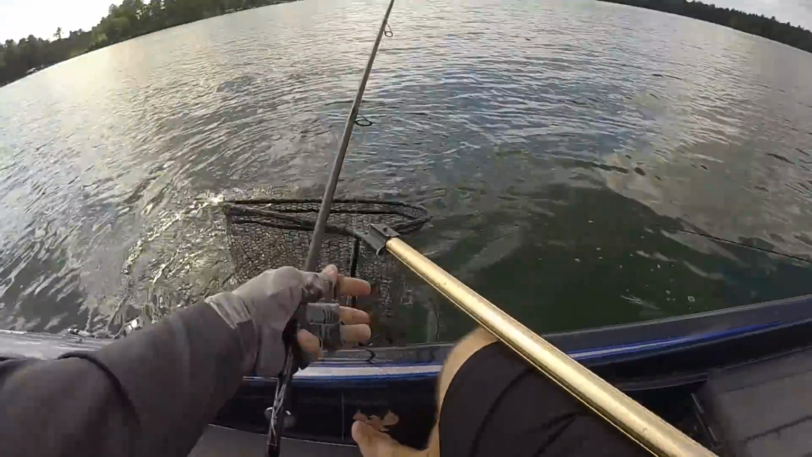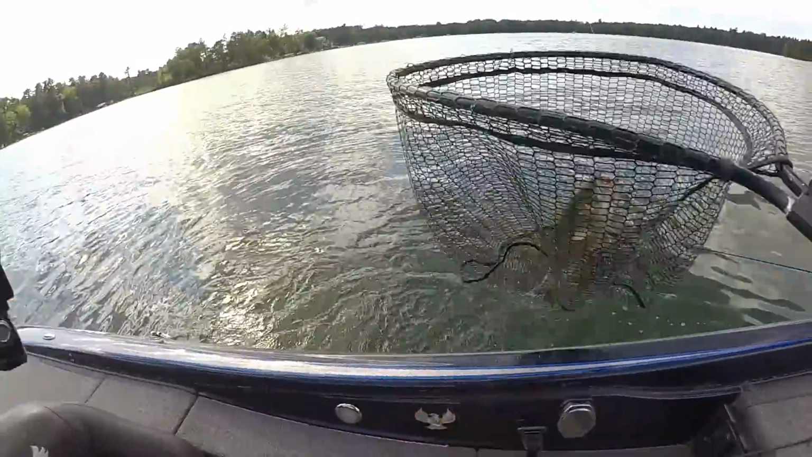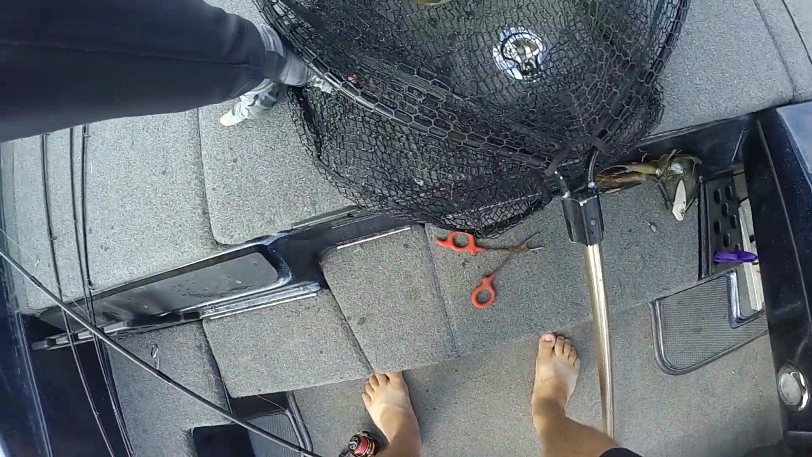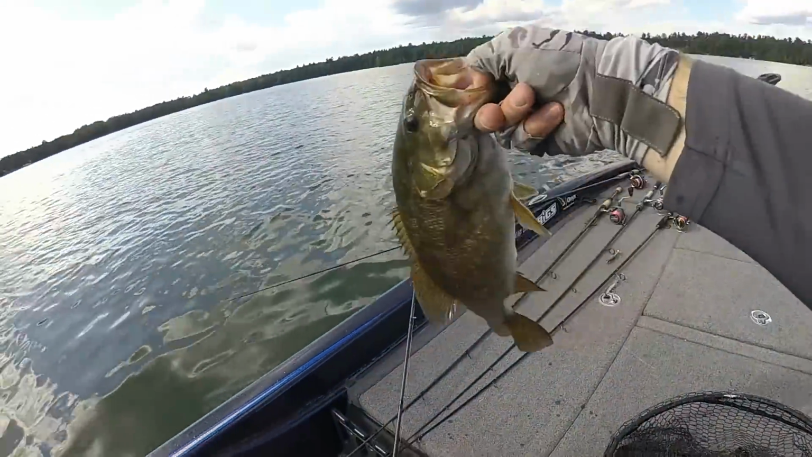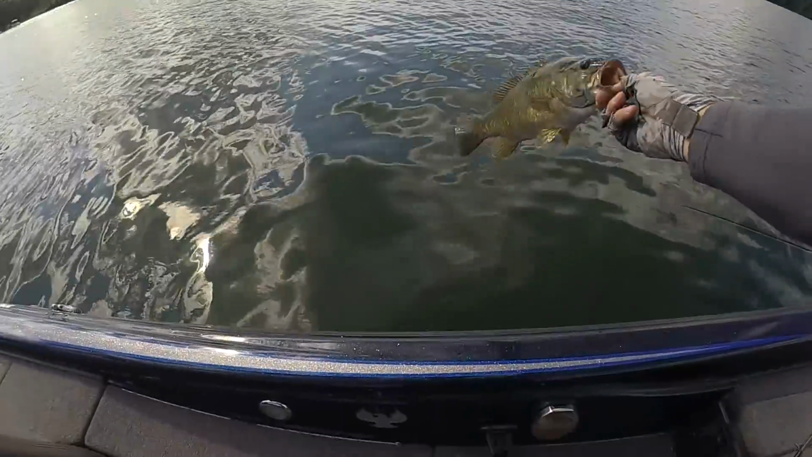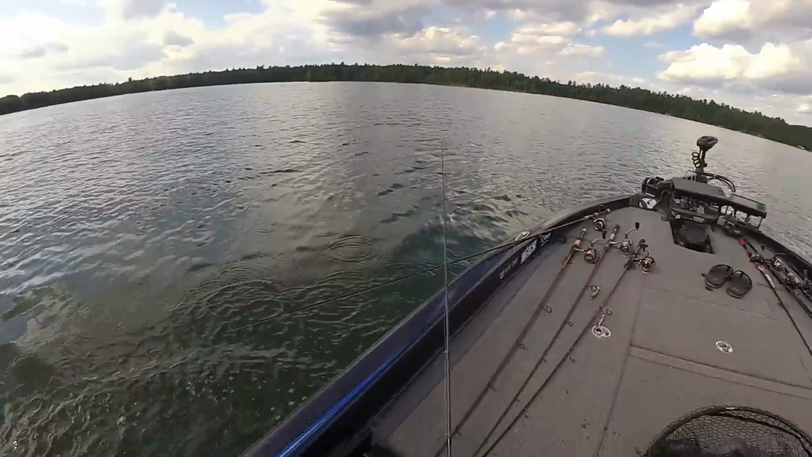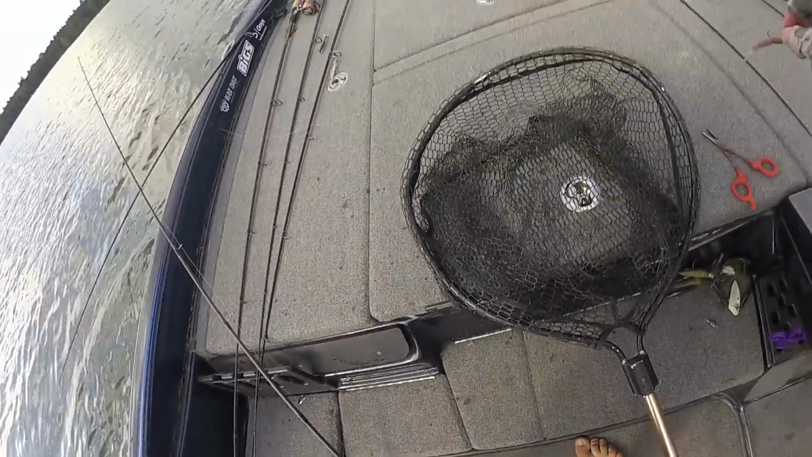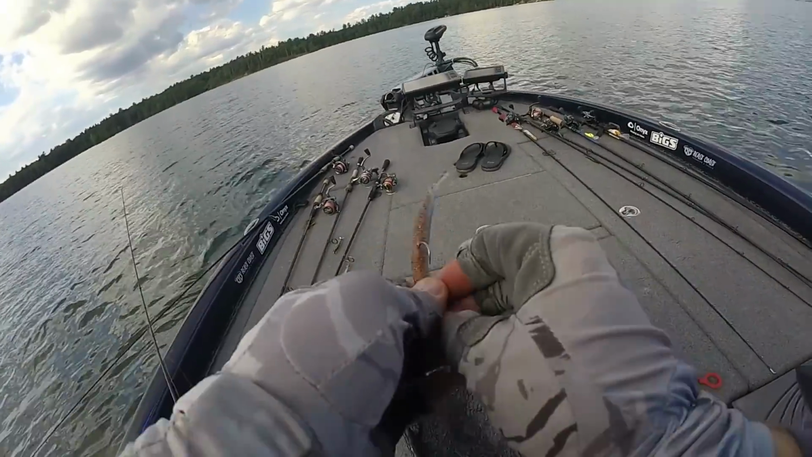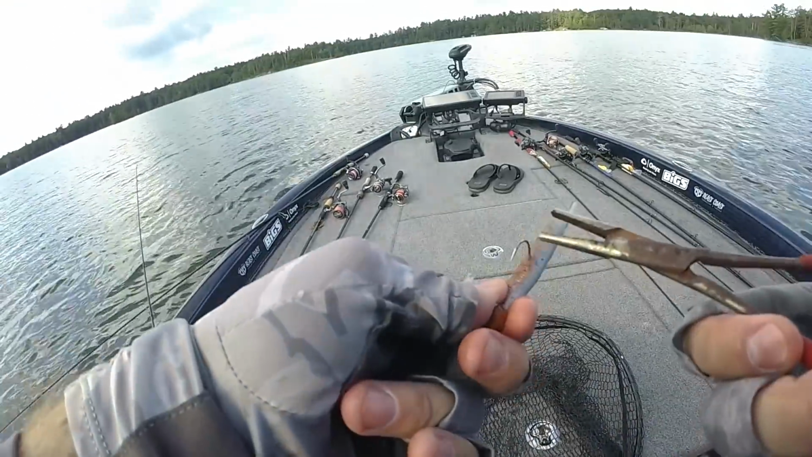Oh, there we go. That's a smallmouth in the boat, if I ever saw a smallmouth in the boat. First beautiful smallmouth of the day. Beautiful, beautiful, beautiful. Whew. Now let me tell you guys, it has been tough. That's on that Ned rig. I just bent the hook trying to get it out of her mouth because she ate it so good.